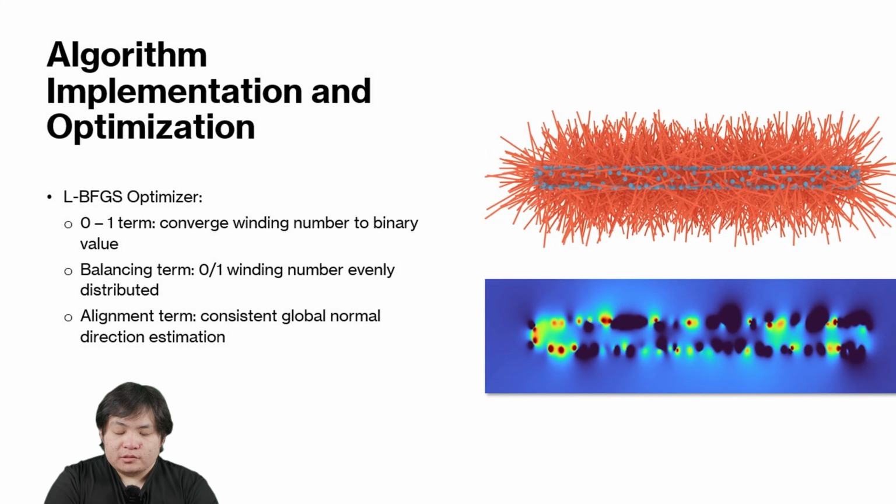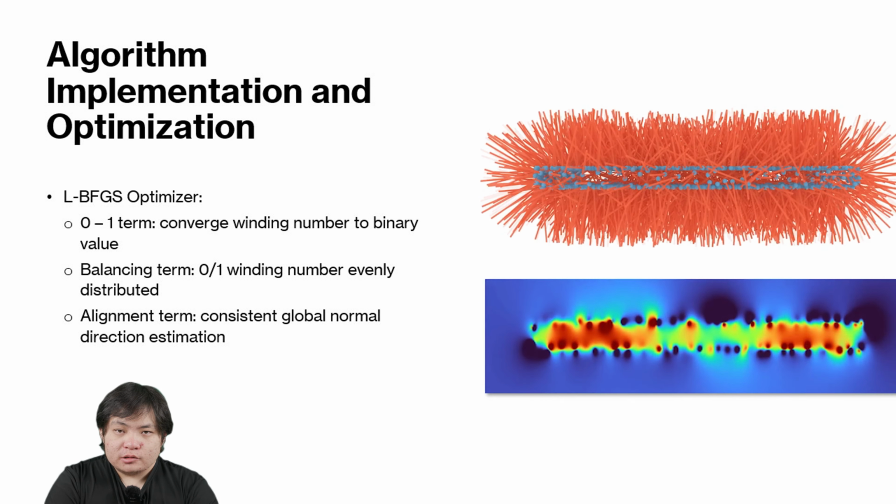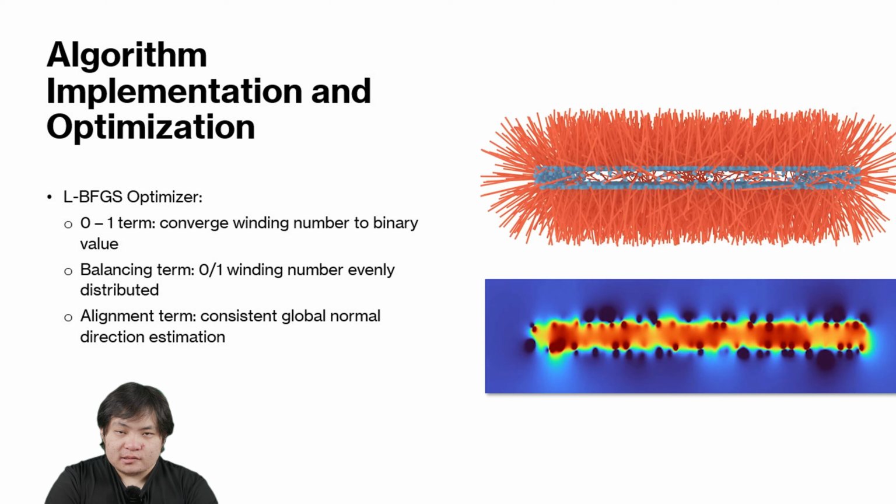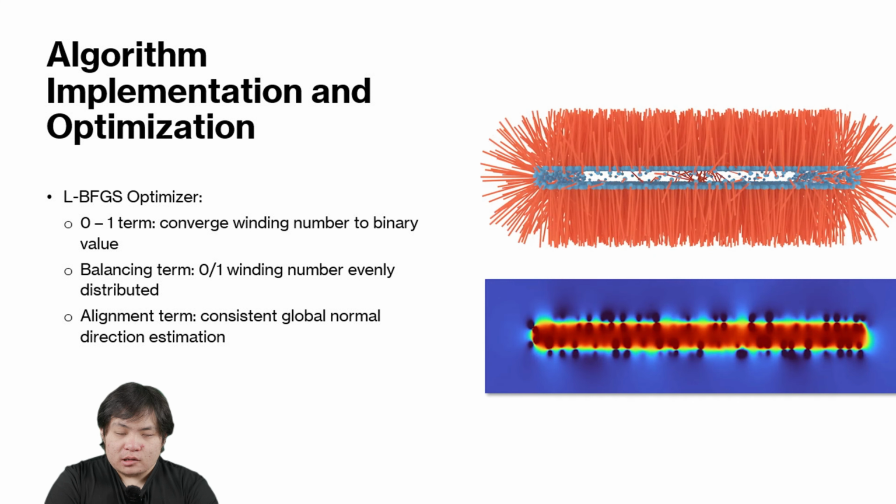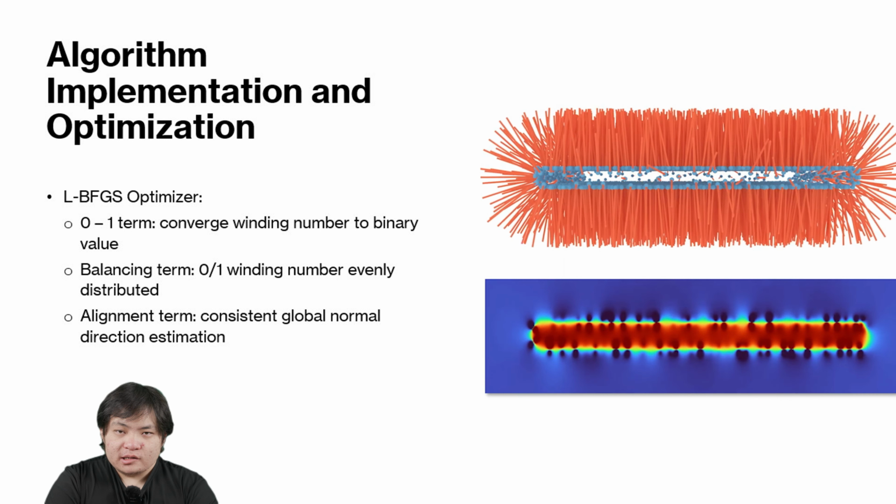The first one, the 0-1 term, is used to force the winding number to converge to 0 or 1. The main reason for setting the winding number to a binary value is to give a uniform normal direction. The second one is the balance term. This term will encourage the 0 and 1 winding numbers to be evenly distributed. The article assumes that the internal and external points in the point cloud are evenly distributed. So this term is used to reduce the effect of noise in the normal vector estimation. The last one is the alignment term. The alignment term is used to align the normal vector to the points of the Voronoi diagram, which ensures the global consistency of the normal direction estimate.